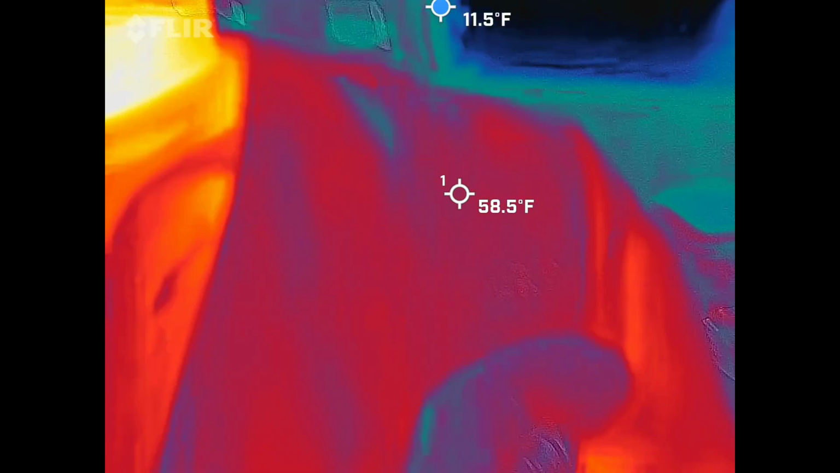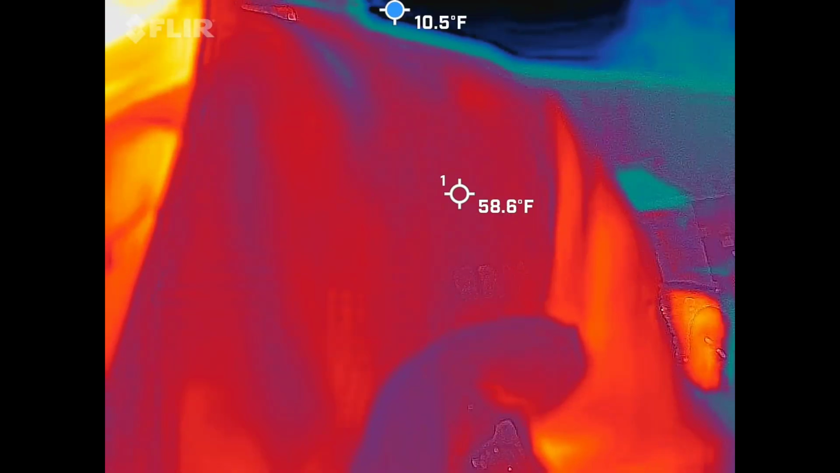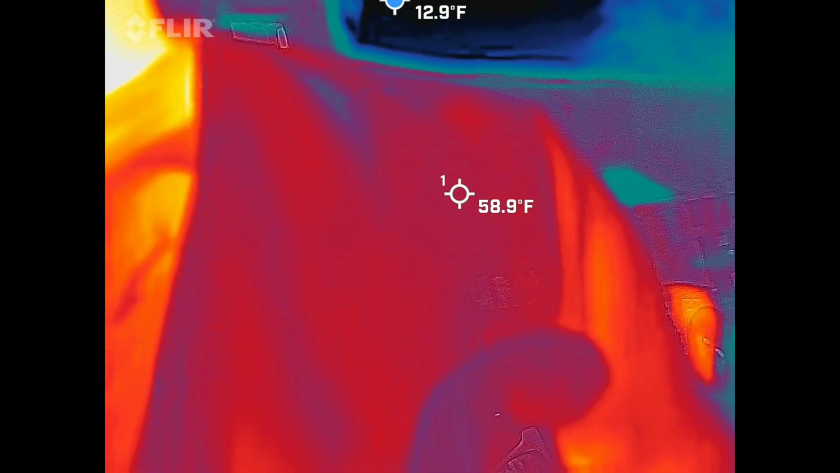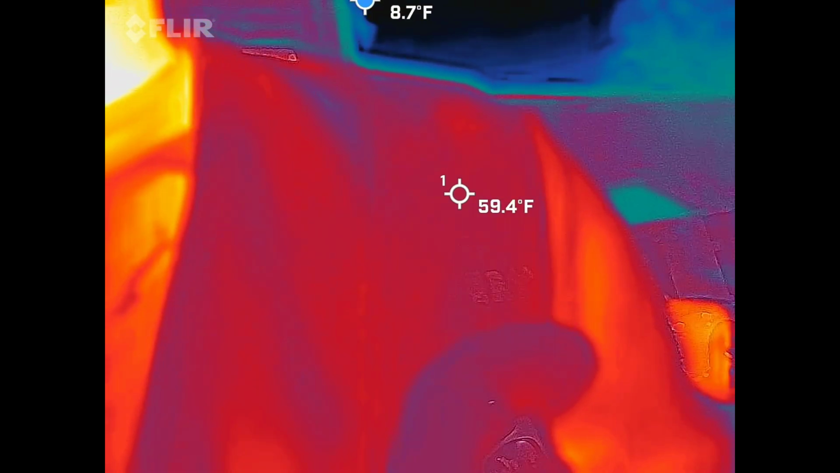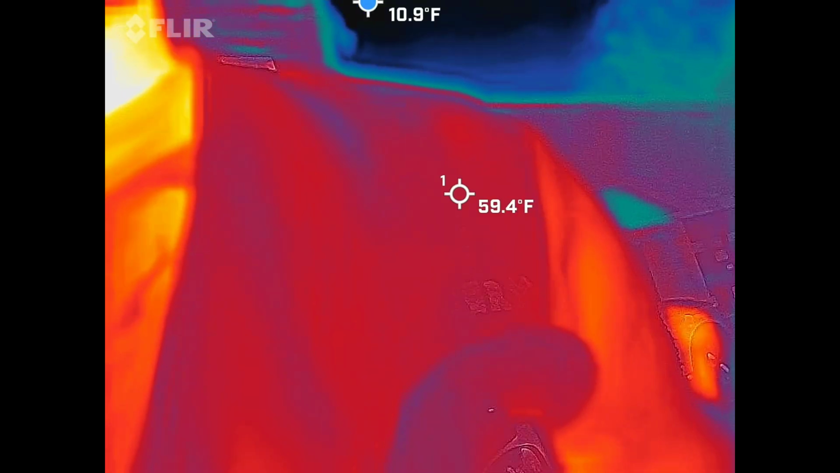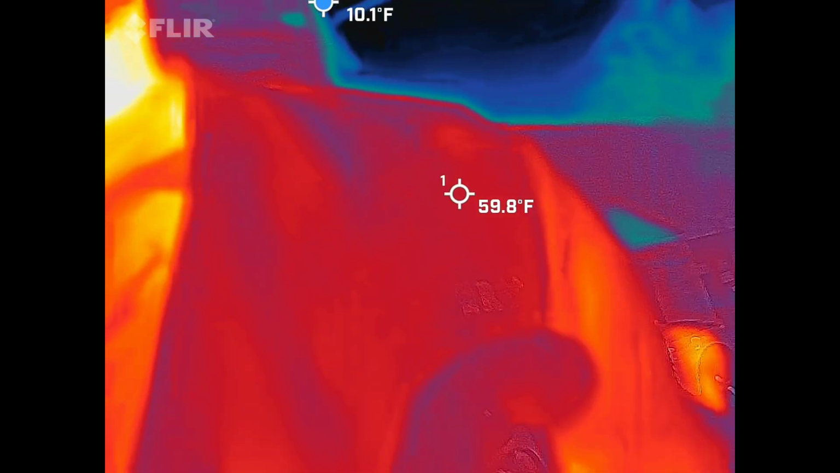But I also have a blue dot on there. I'm sure you guys noticed that. That is showing you the coldest spot in the frame at that particular moment. So I'm looking for 15 plus degree temperature drops. Our ambient temperature is 43 degrees, so I'll be looking for 28 and below. That's pretty damn cold.